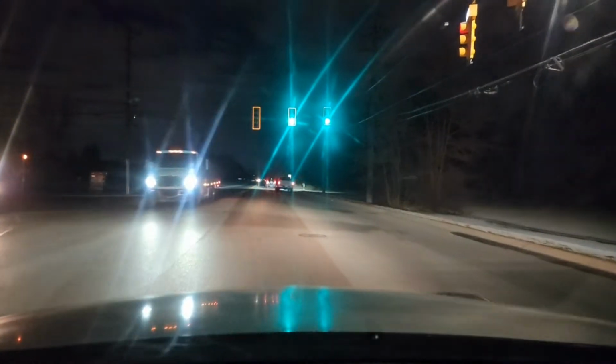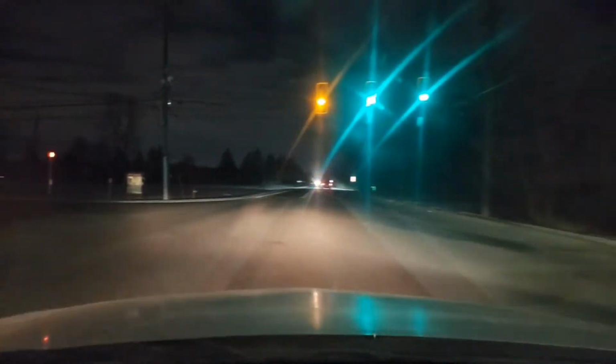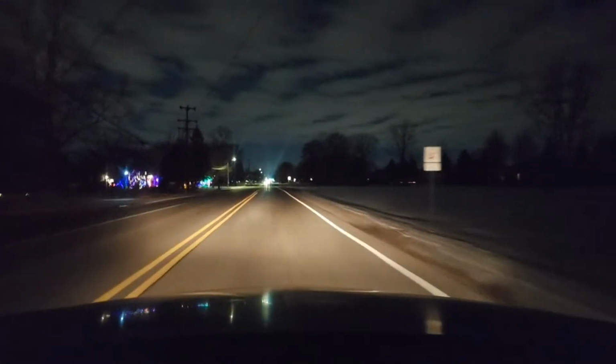We want to go up to the middle. And we're going to make that left turn. Look where you want to go. Literally, you're turning into darkness.